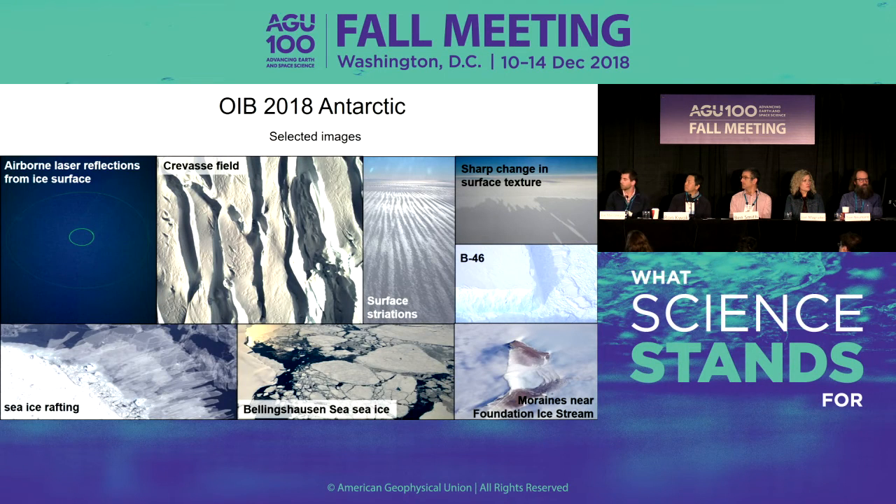Of course, just to give you a sense of what it looks like when we're flying aboard Operation IceBridge, it's just a collection of photos from our most recent campaign. You can see the variety of ice surfaces that we encountered. And of course, this is the same variety of ice surfaces that ISAT-2 is encountering. So getting a sense of what those look like in person is nice. And so again, we have crevasse fields, we have different surface textures, we have icebergs. B-46 is the one that recently calved off Pine Island Glacier.